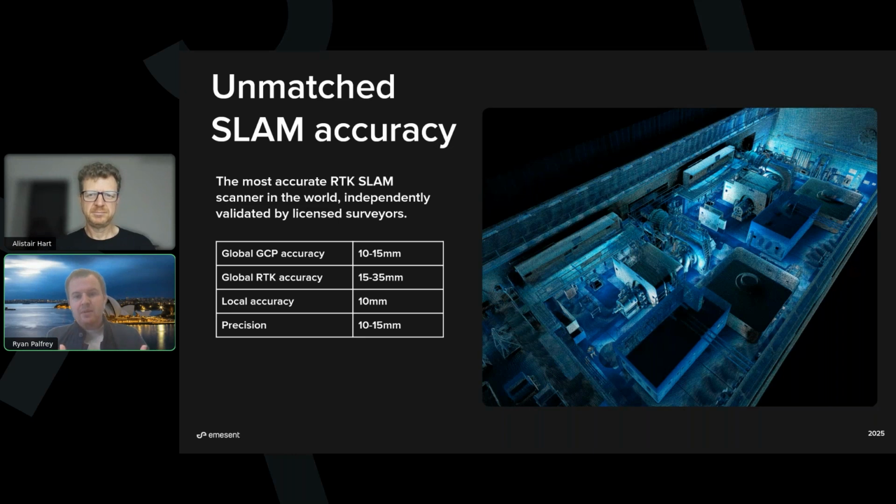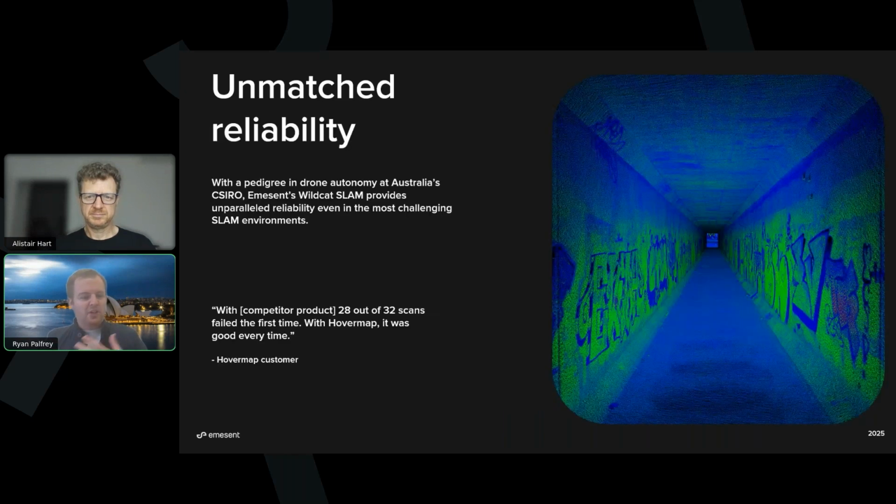And that same autonomous heritage also creates unmatched reliability. So many of you will have heard about SLAM scanners. If you're what I call SLAM curious, you'll have heard about this concept of SLAM drift. You know, SLAM is a black box which takes all this LiDAR data and runs these algorithms to figure out where it is. But in that black box is this estimation error, and that's what you will have heard as SLAM drift. So a lot of what we do here at Emesent is thinking about what are the ways that we can augment or improve the SLAM algorithm to reduce that drift, make the result more predictable, make it more reliable, even in the most challenging SLAM environments.